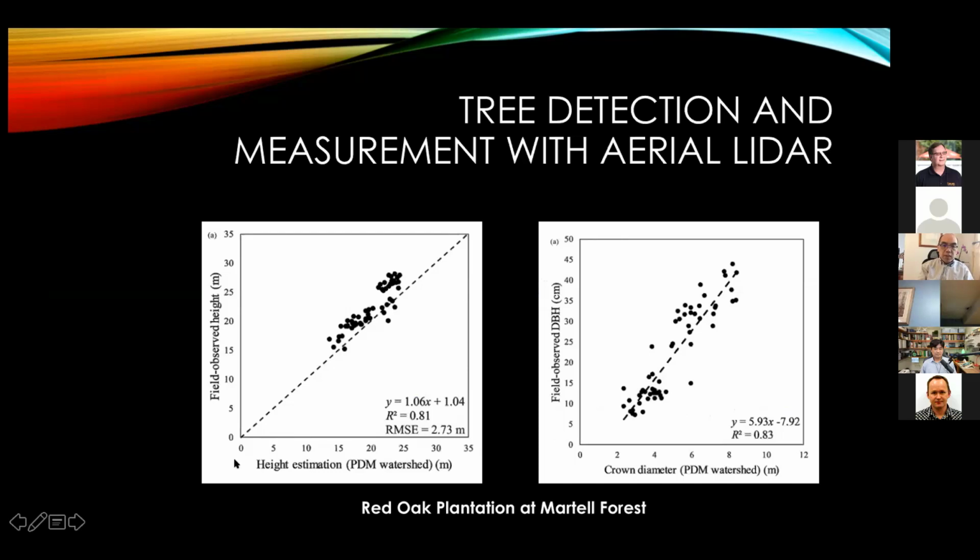On the left is a height estimation from the LiDAR cloud for individual trees, versus the field-observed height. What you're seeing is that we're not doing a bad job. We have an accuracy of about 80% of the variability explained, and an RMSE within 3 meters.